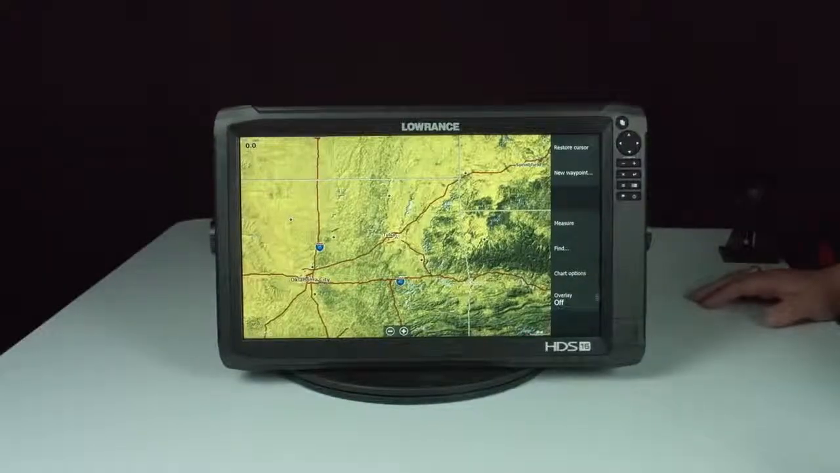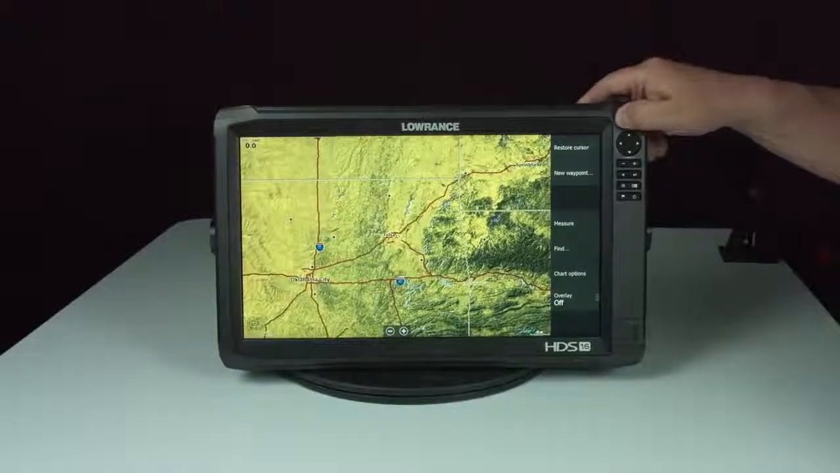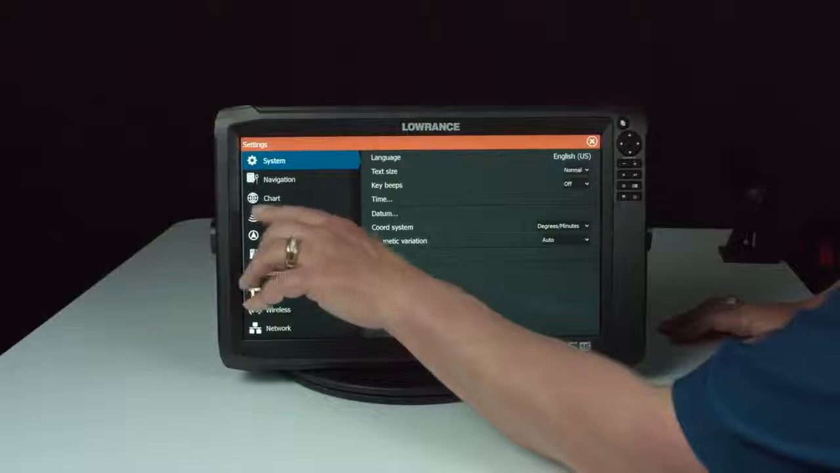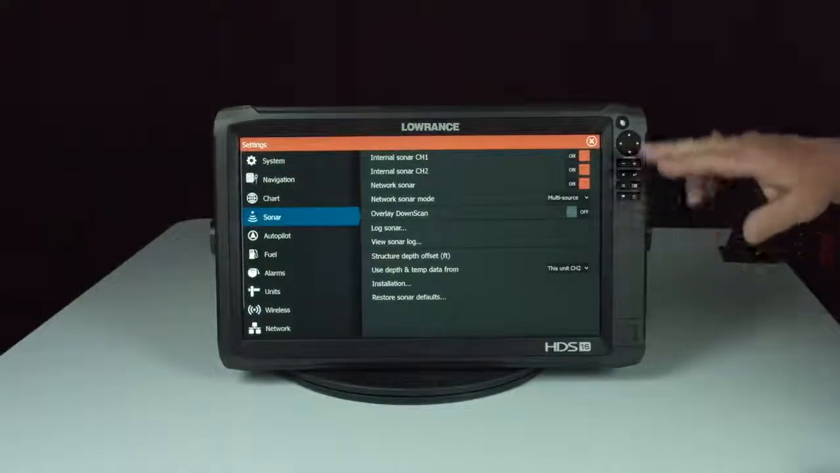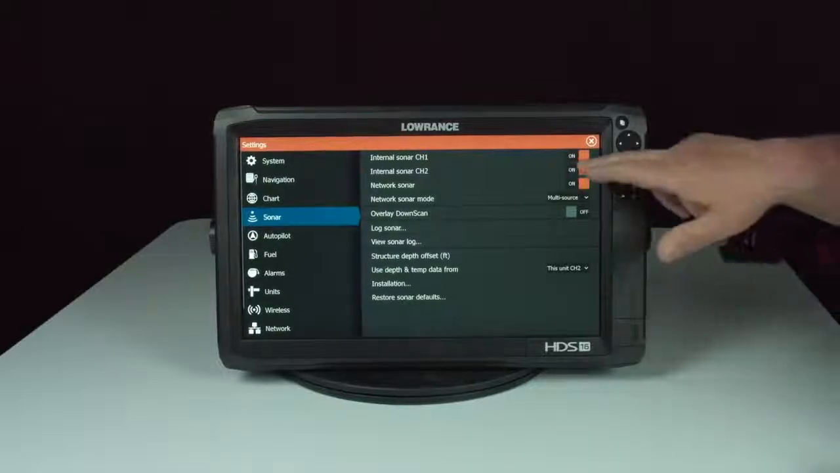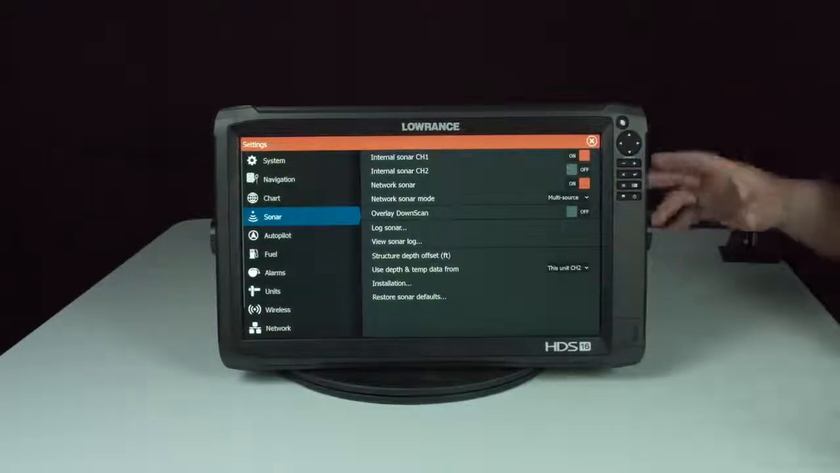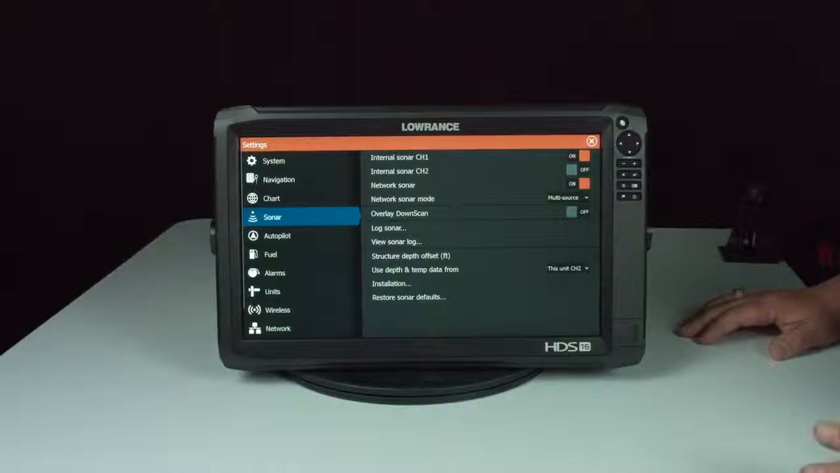Now that we've talked about the unit in a single source mode, we're going to talk about your Carbon being in a multi-network sounder mode. The first thing you're going to do is press the Pages button, go to Settings and Sonar. Now you can see this screen is a little bit different as it shows channel 1, channel 2. Typically your channel 2 is going to be turned off, but since we had the TotalScan transducer hooked up and it knows there was a TotalScan there, it went ahead and turned itself on.